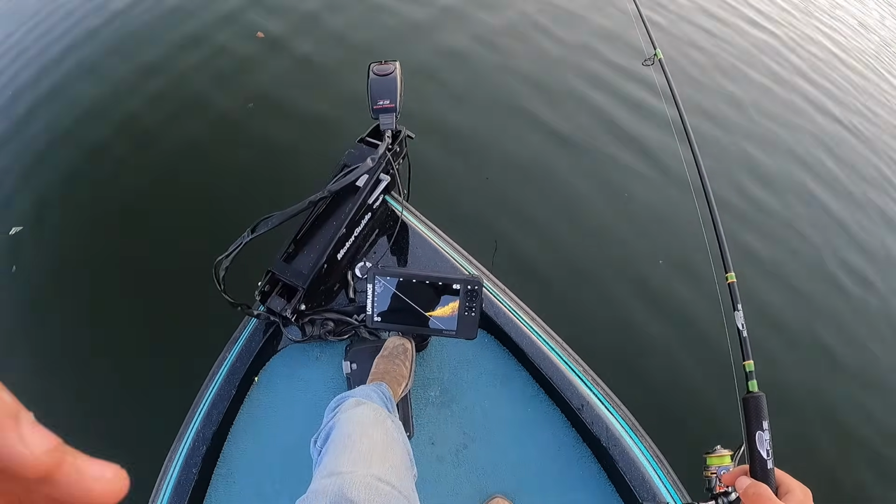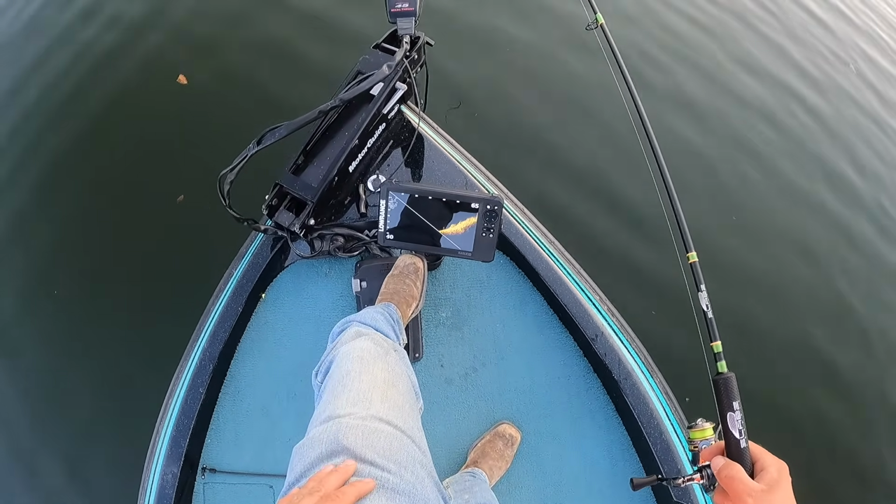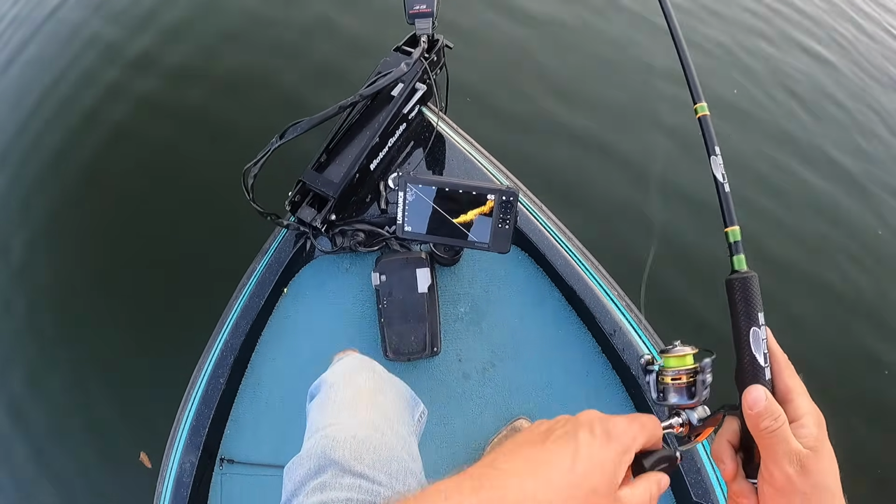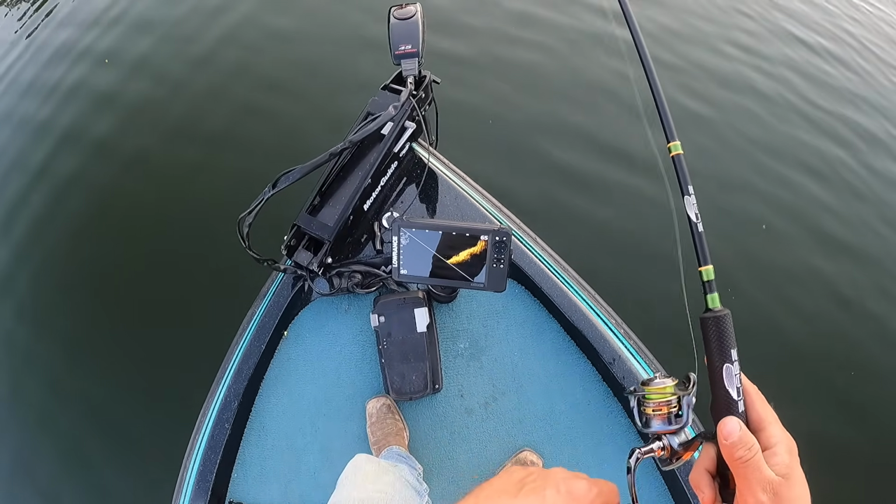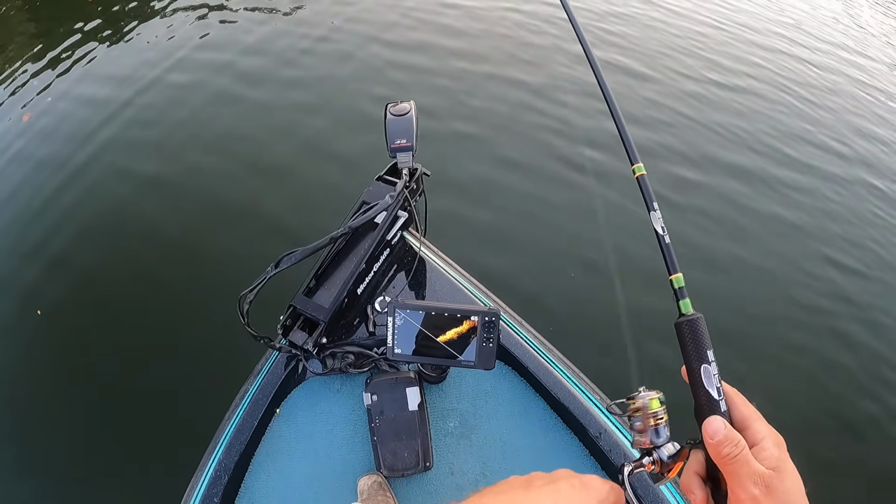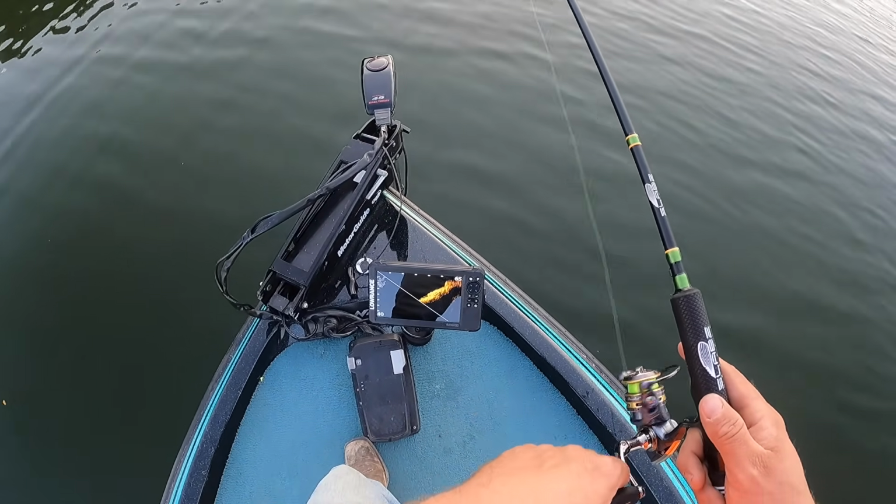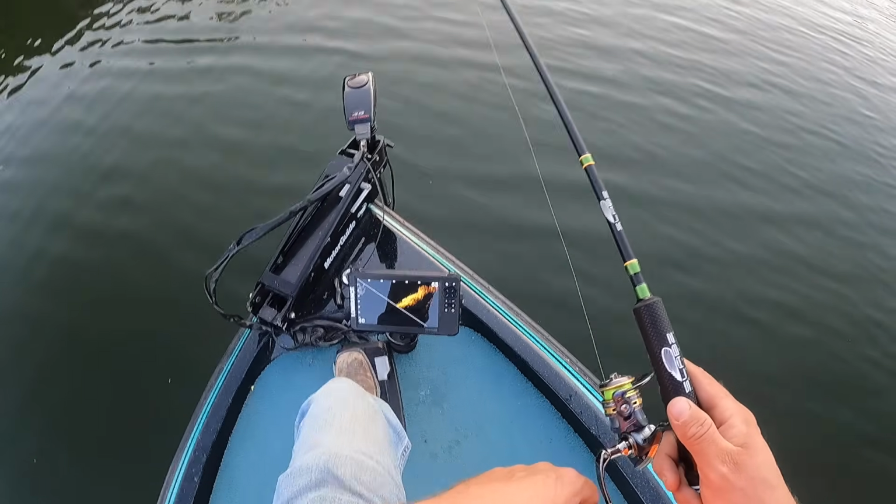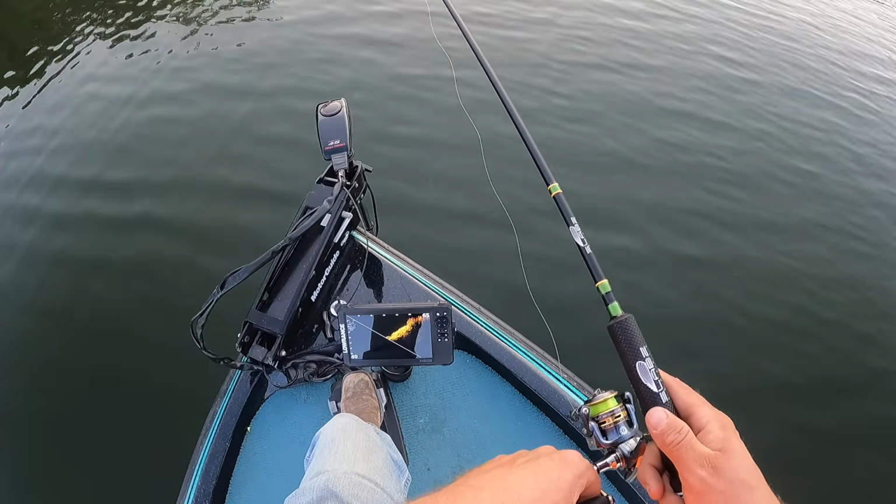All right, I want you guys to look at this ledge. Look how much it falls off. All kinds of fish. Bait, it looks like, but it's looking straight in front of us.